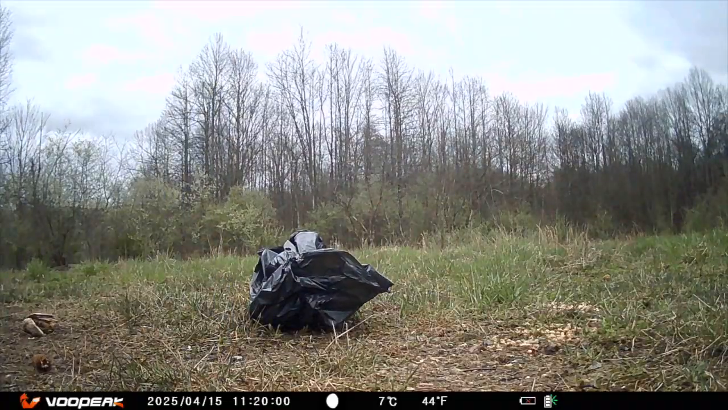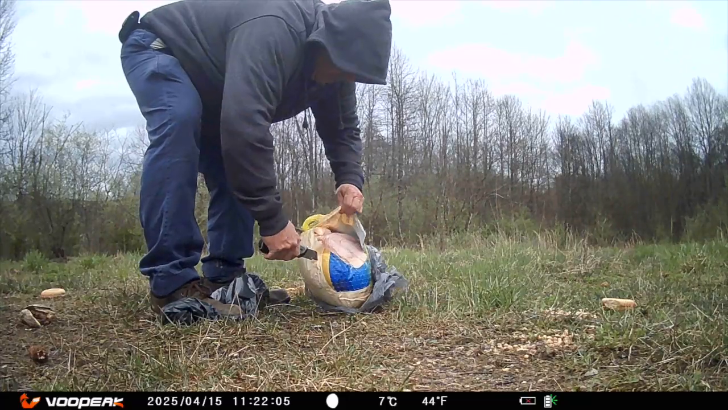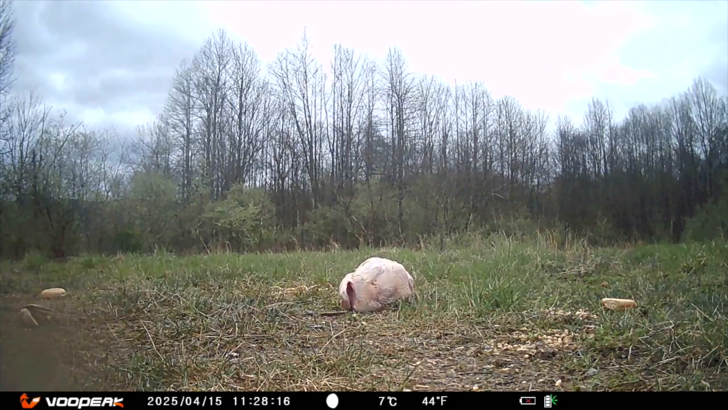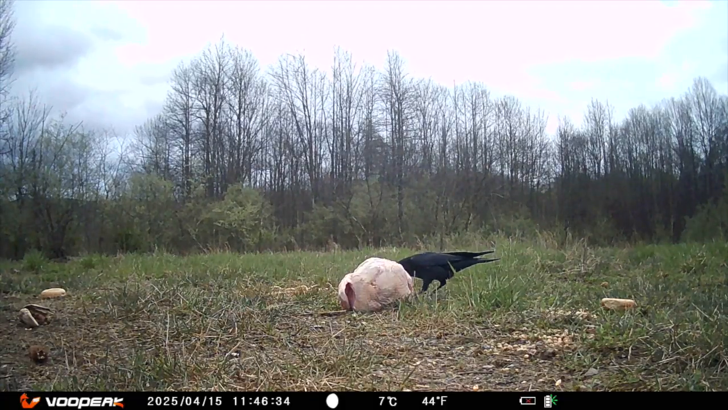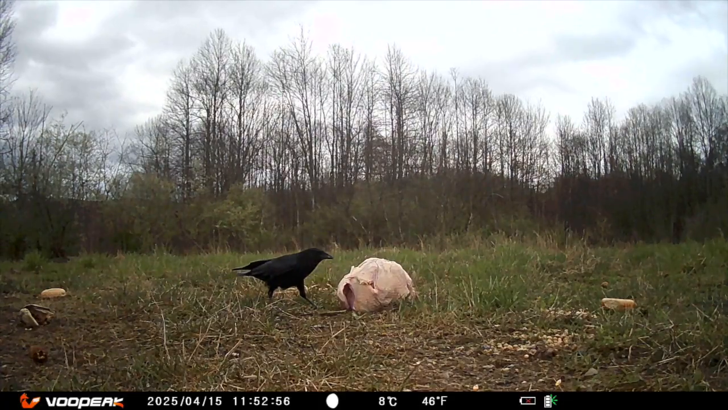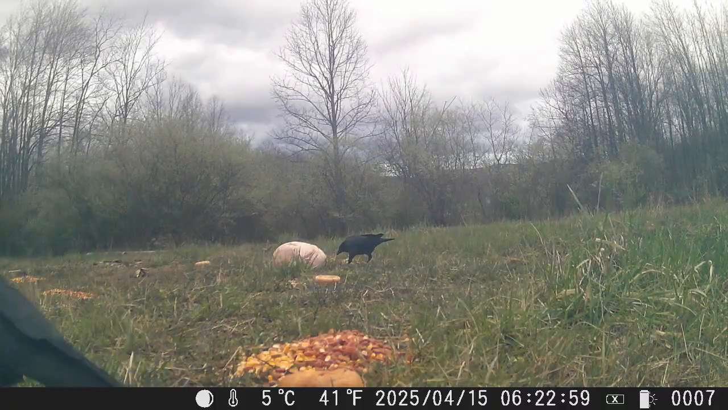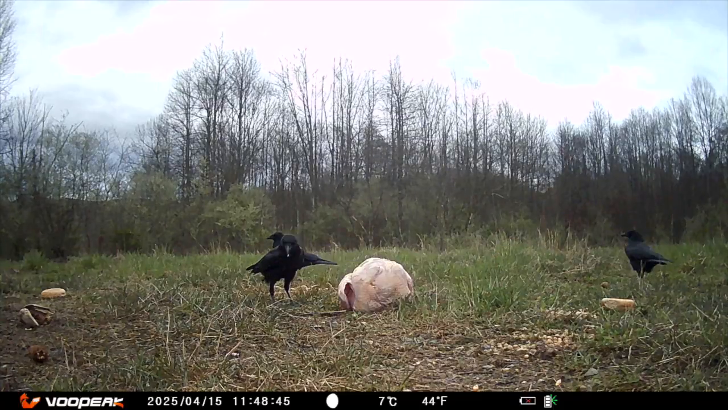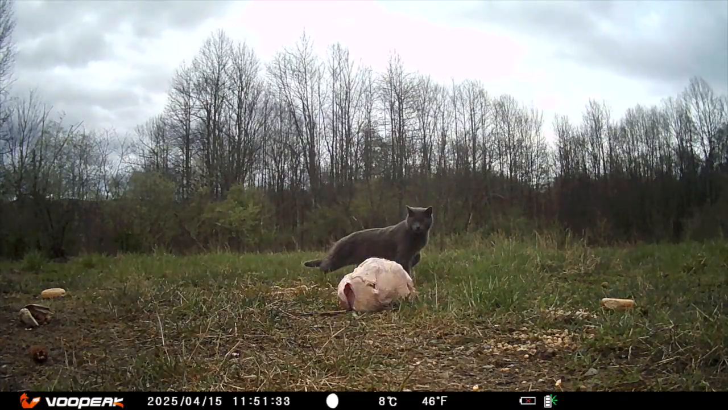This is what happens when your freezer goes bad and there's a turkey inside. So you put it out to see what might eat it. At first, a single crow, or maybe it's a raven, shows up, very interested. And then, it's not just one. Suddenly, there are three. Coyote the cat strolls by to check things out as casually as ever.